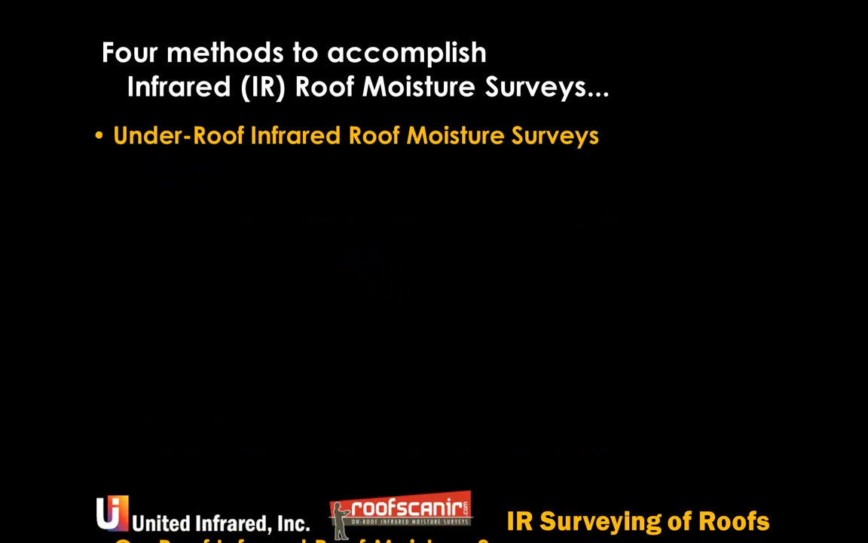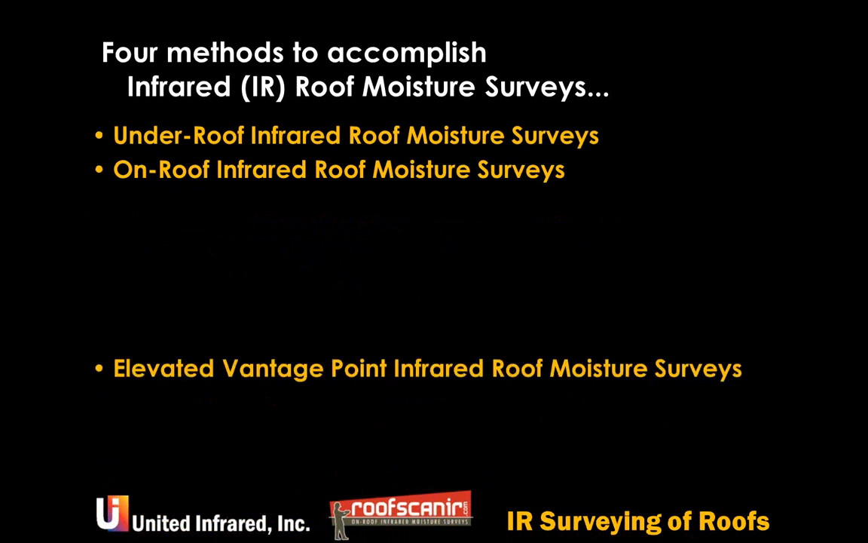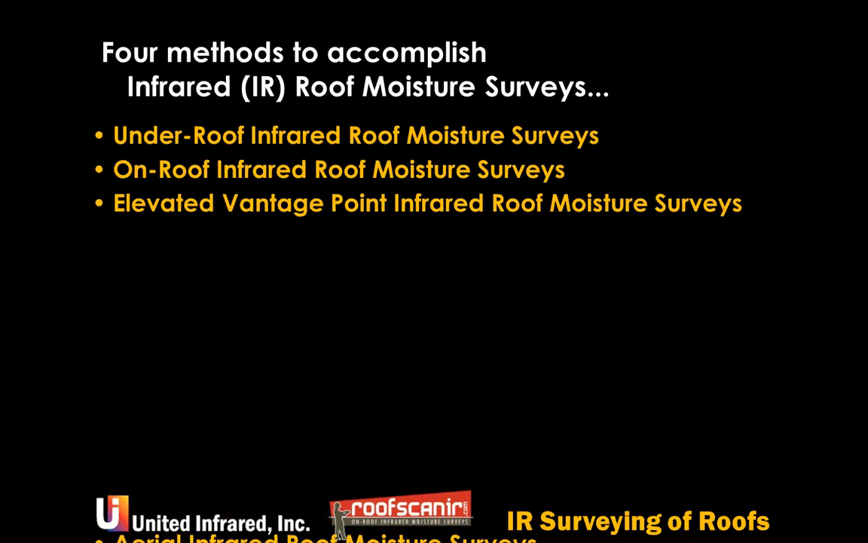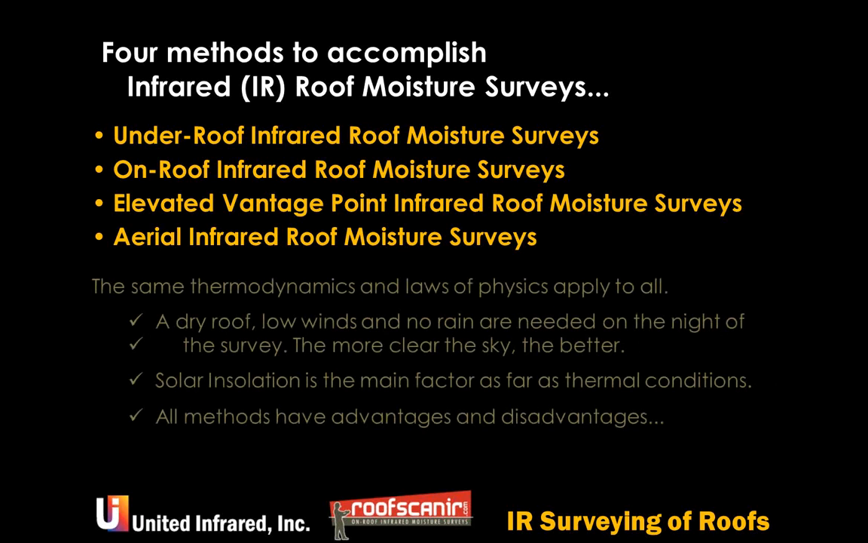One, under roof infrared, on roof infrared, elevated vantage point infrared, and aerial infrared. Now, with all of them, the same dynamics apply, that we need a dry surface, we need the right kind of roof, we need solar insulation, we need low winds.